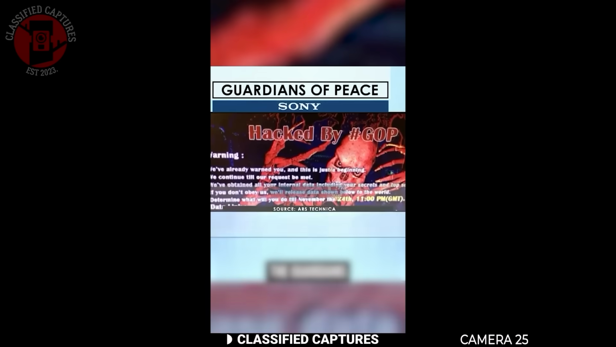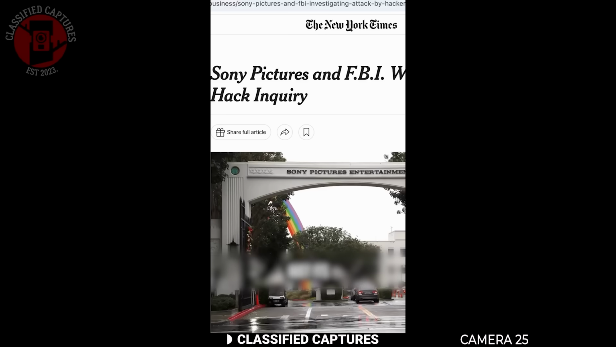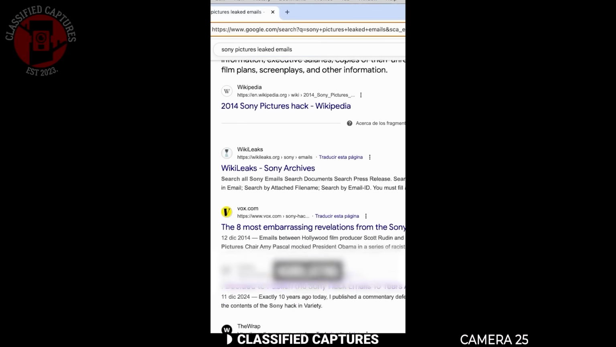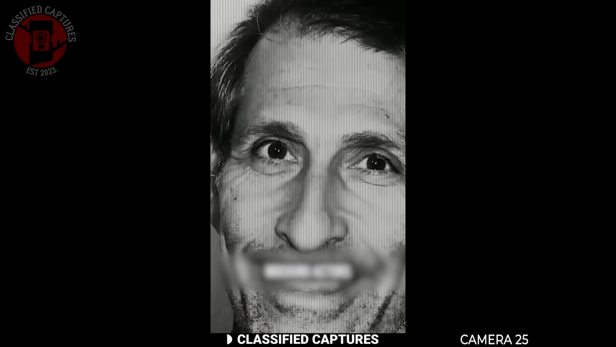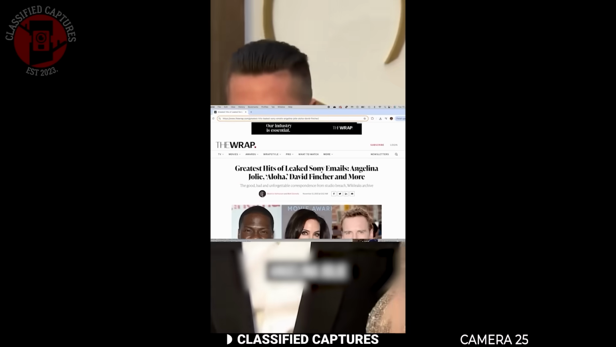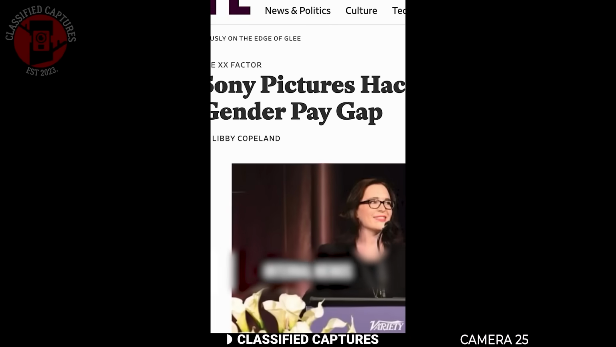Hackers who identified themselves as the Guardians of Peace breached Sony's servers and leaked everything from confidential emails, unannounced film projects, entire scripts, unreleased movies, and private employee data. The attack humiliated studio execs, exposed internal racism and sexism, and forced major changes in leadership and policy.